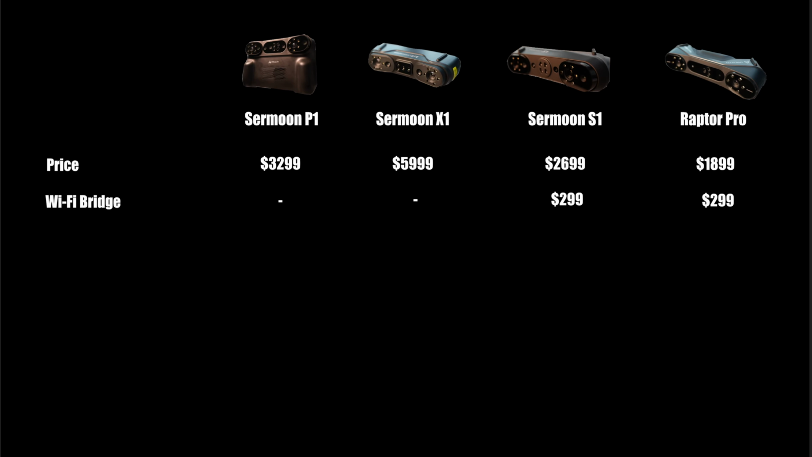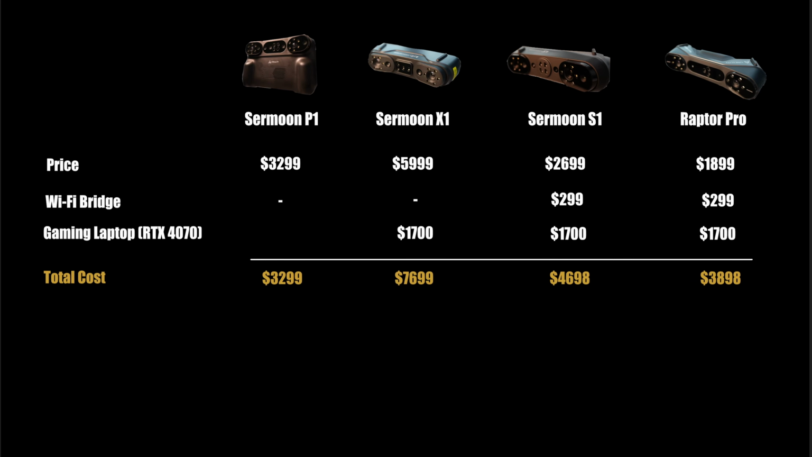To make the scan, you are going to need a gaming laptop that can operate the scan. The one that I'm using has an RTX 4070 and the CPU is a Ryzen 9 8945H that I bought 2 years ago. It cost me $1,700. In summary, you have to pay this price to be able to do mobile scanning.